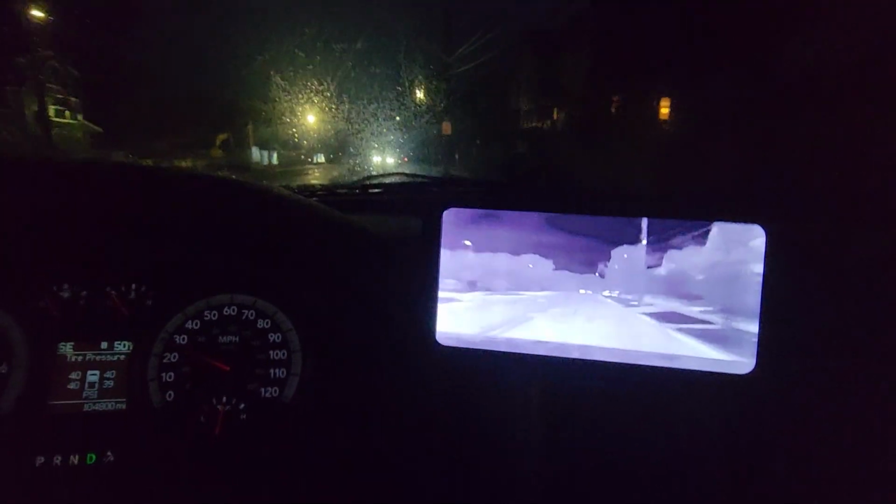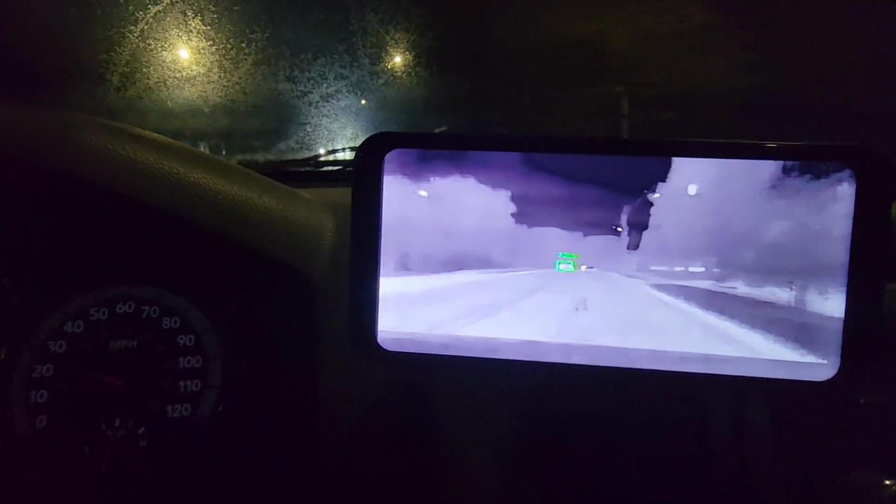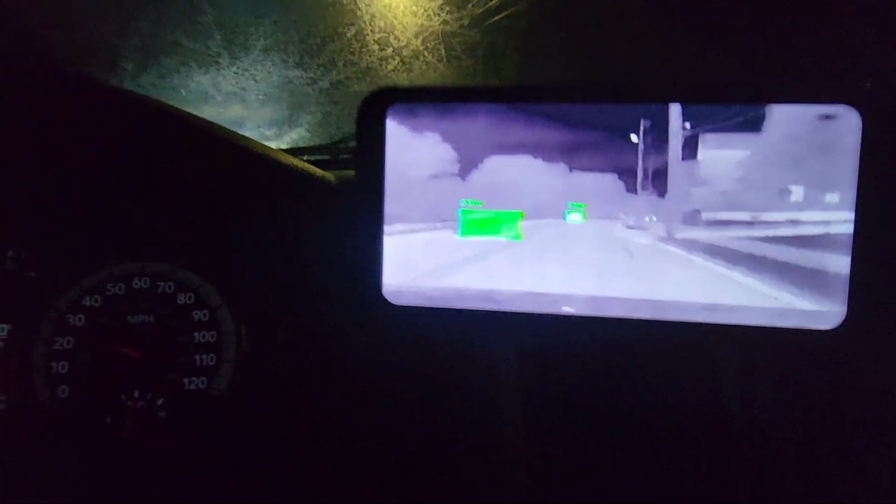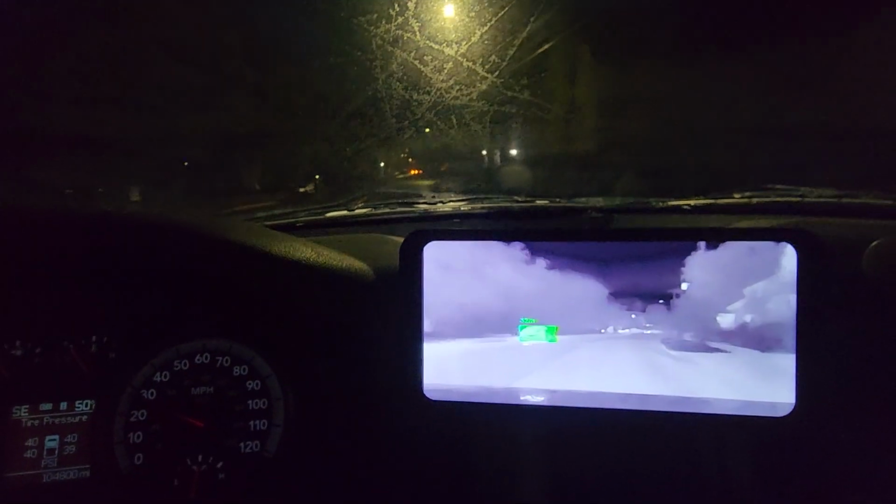I'm going to take a quick spin to the downtown. I got cars in front of me right now. Should be a car coming right at me. Yep, there it is. Another one, second one coming at me. Yep, there it is. We're going to go downtown and see if we can pick up on some people here. Let's see if we can find some people.